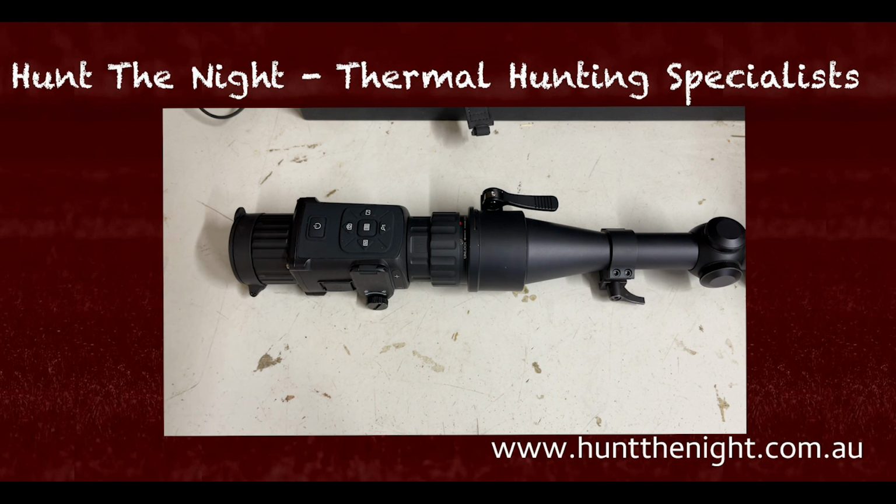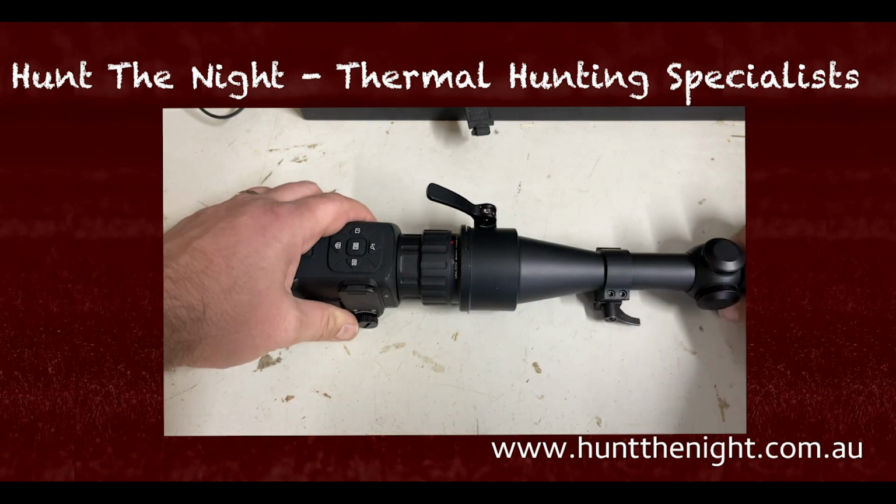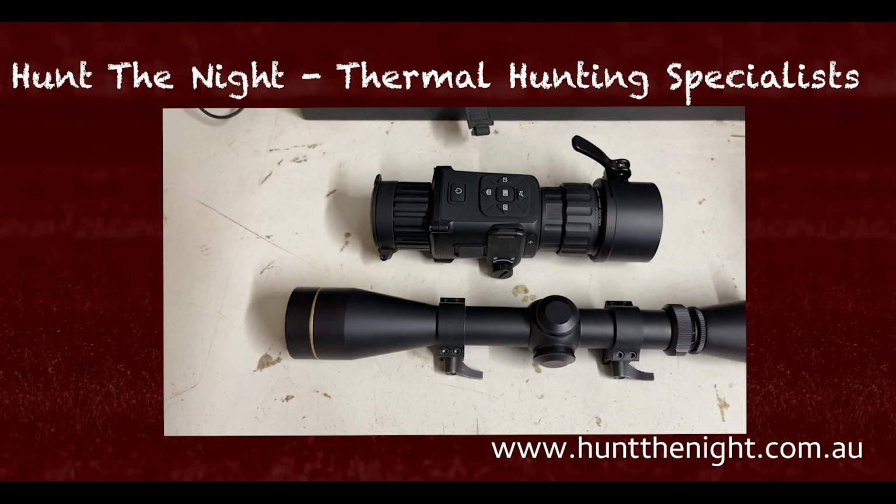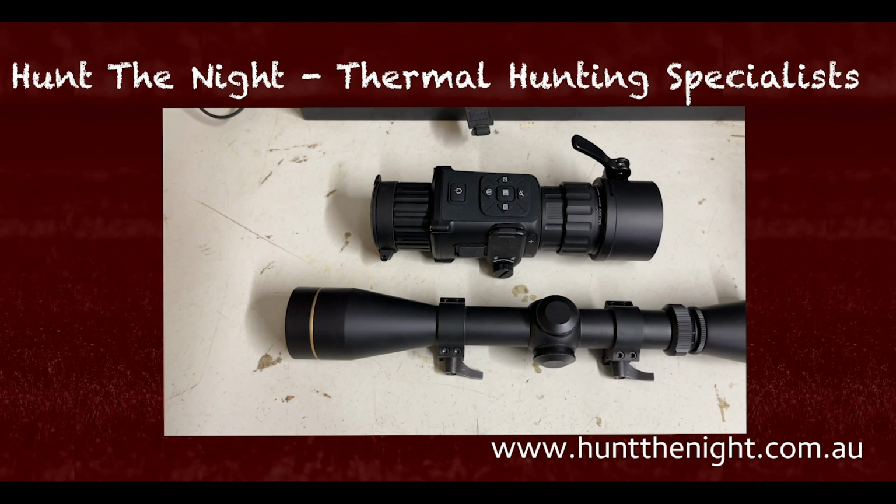I don't profess to be an expert in clip-ons, although I'd like to be. I have ordered the Rico clip-on to play around with as well. The CL42, the CH50, is very difficult to keep in stock or get stock of. So I've got one of them coming, which I'll also play around with, and that's got a dedicated housing here. I think this shim system's got a lot to do with it. I don't think it's as accurate when you put it on and off.